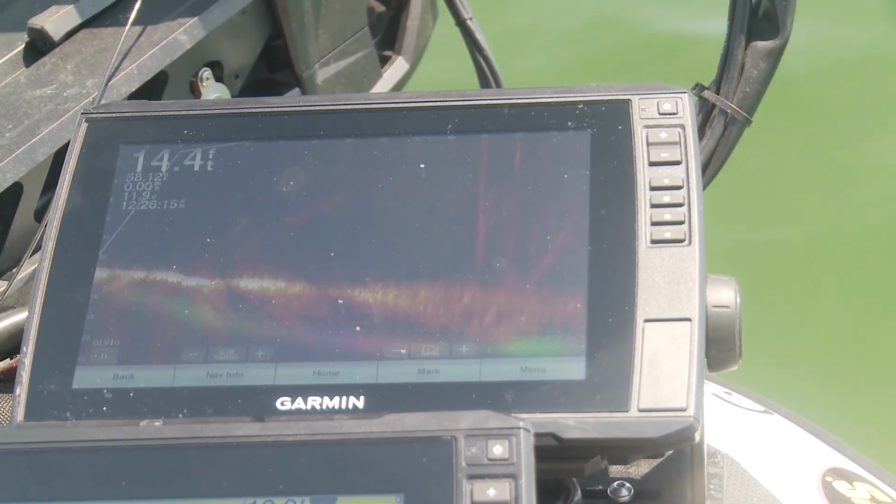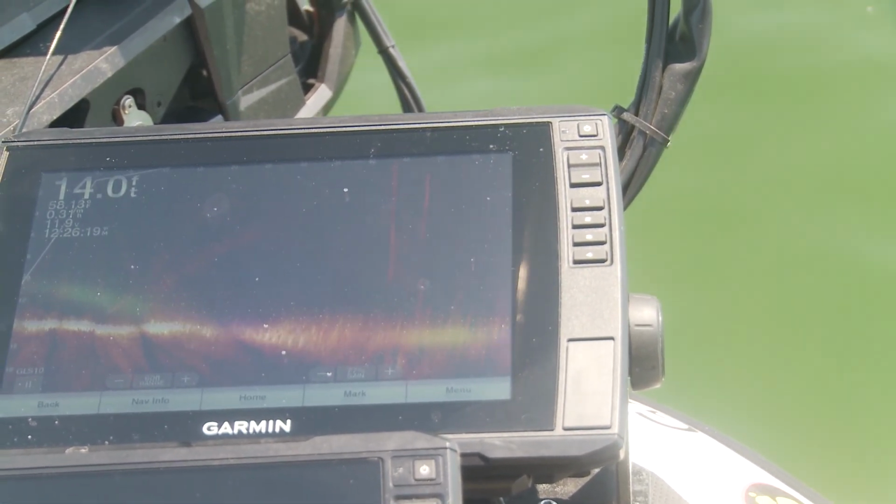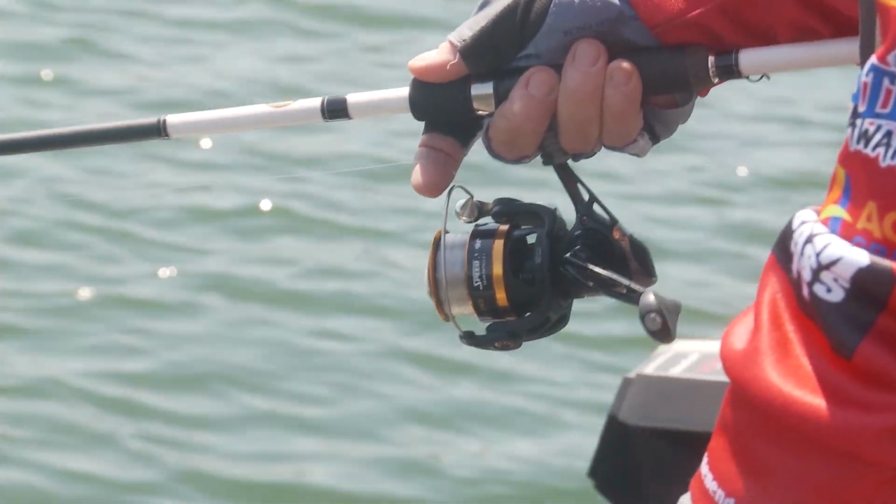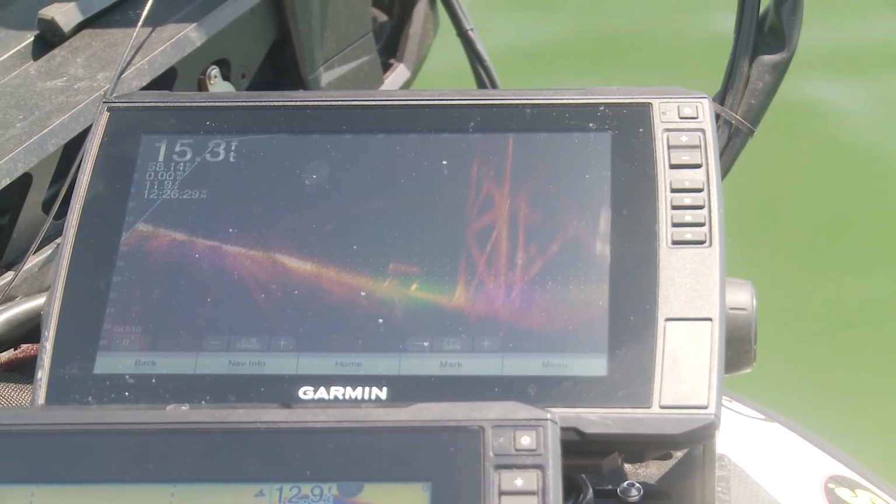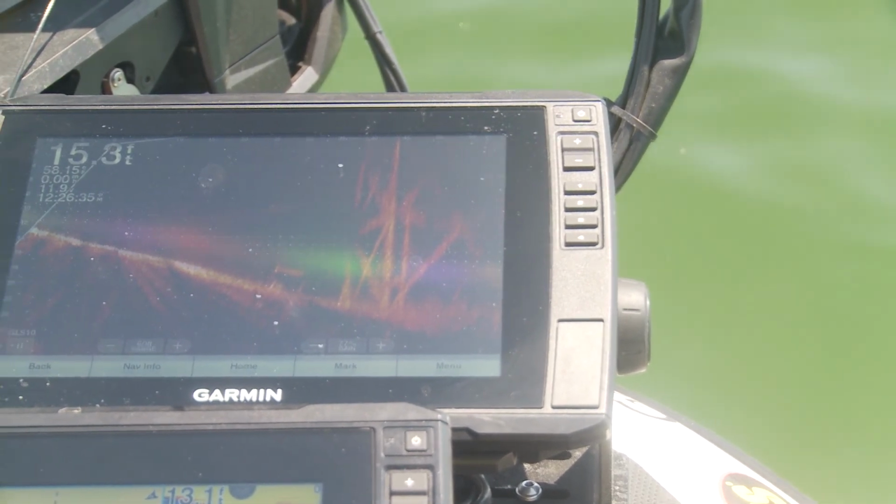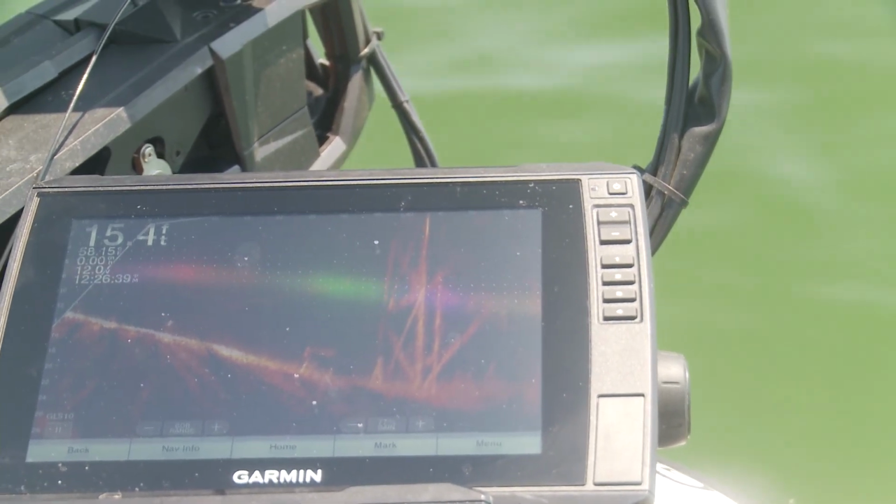You can see the structure of the dock right there. There's the dock. Now you can see a piece of cover to the left of the dock piling. You can see a fish up there pretty high, far left of it, moving to your left. That corner of that dock had about 5 or 6 fish moving right there.